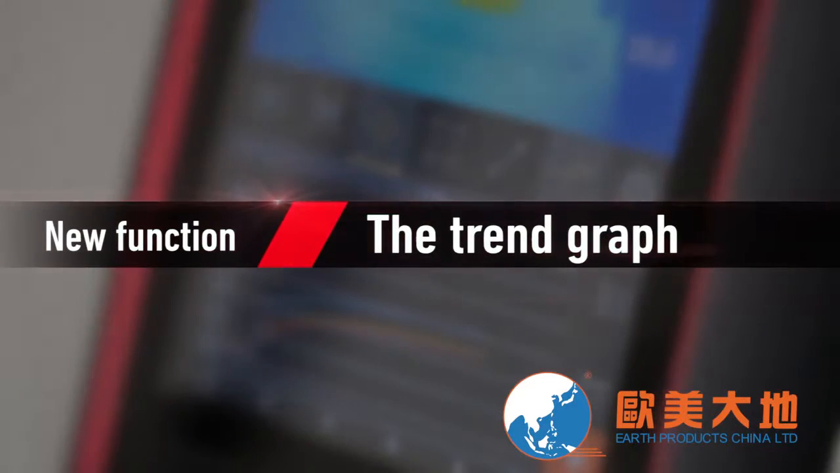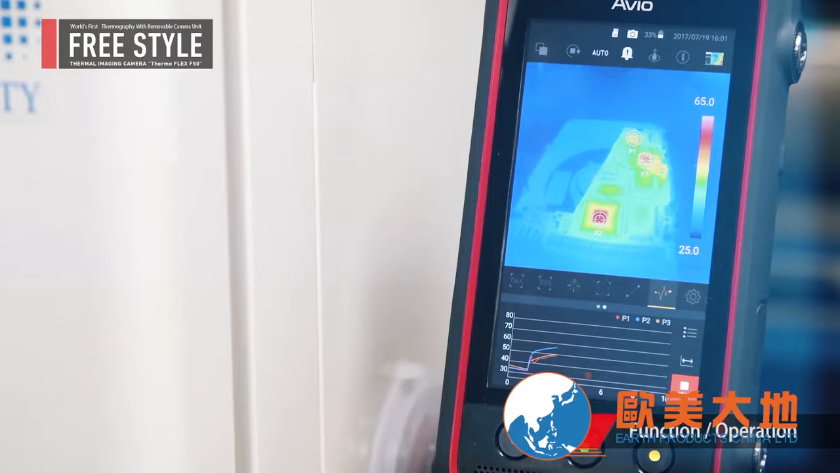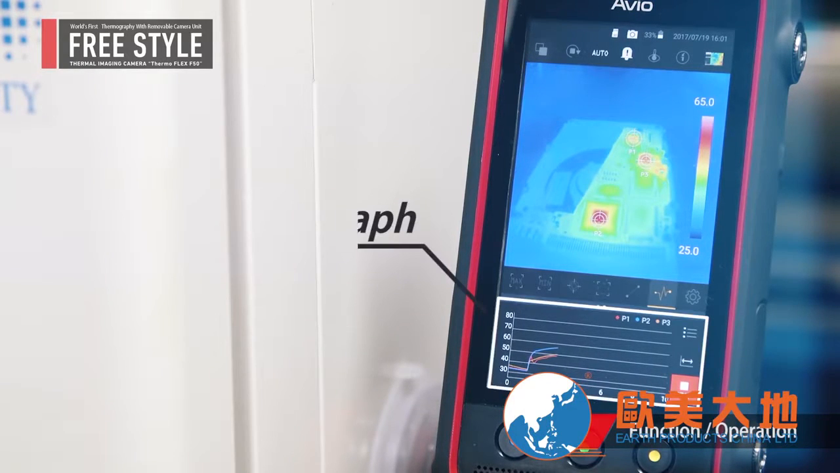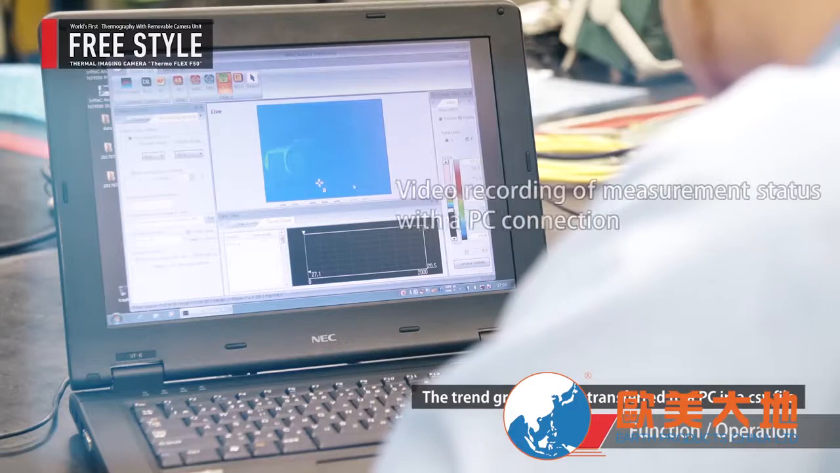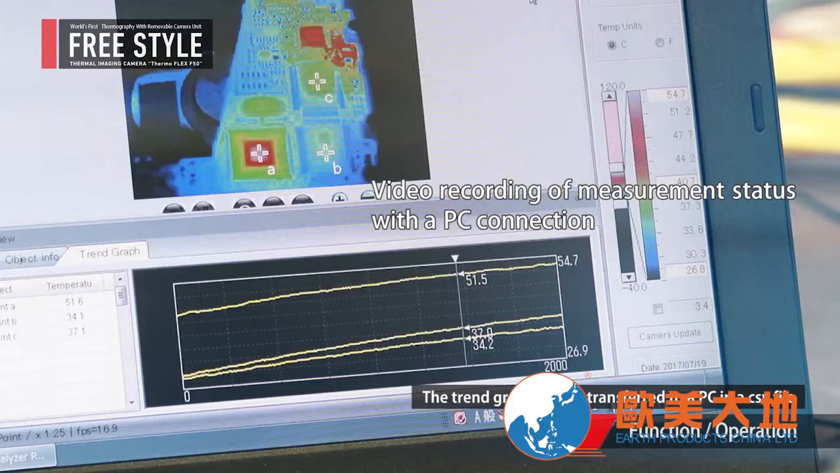New function, Trend Graph. It is possible to create a trend graph with the controller automatically. Connect the F50 to a PC via USB 2 to record thermal movie data.